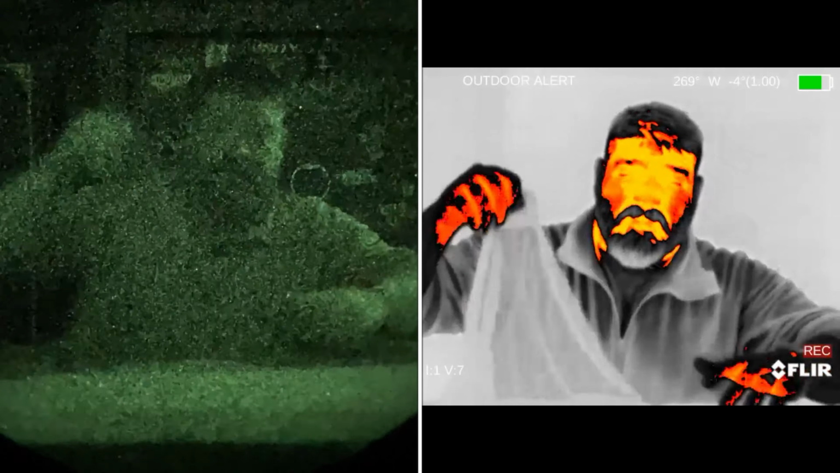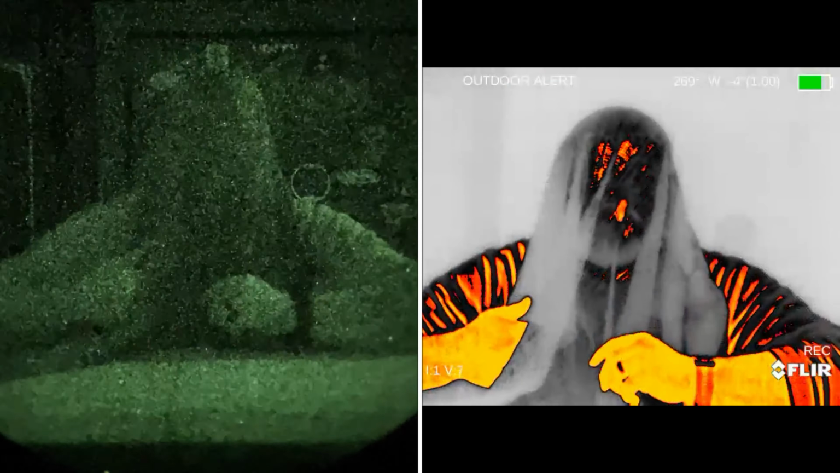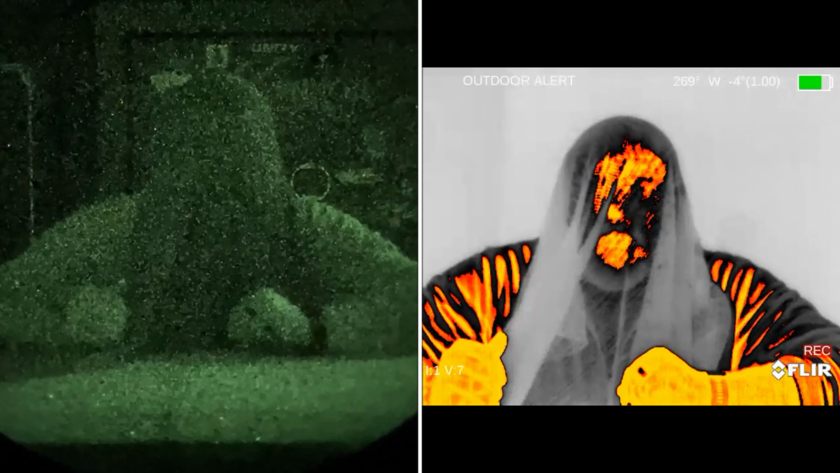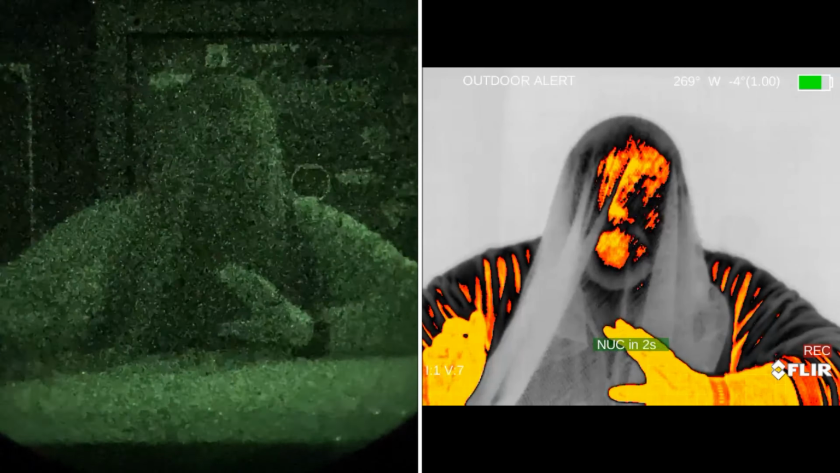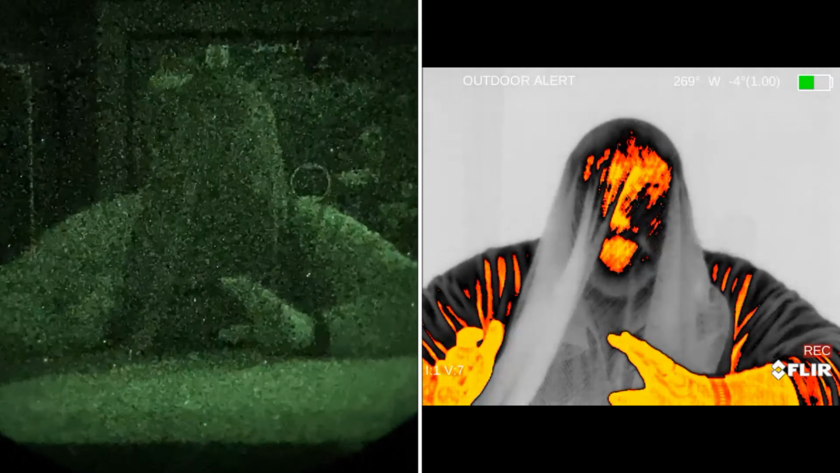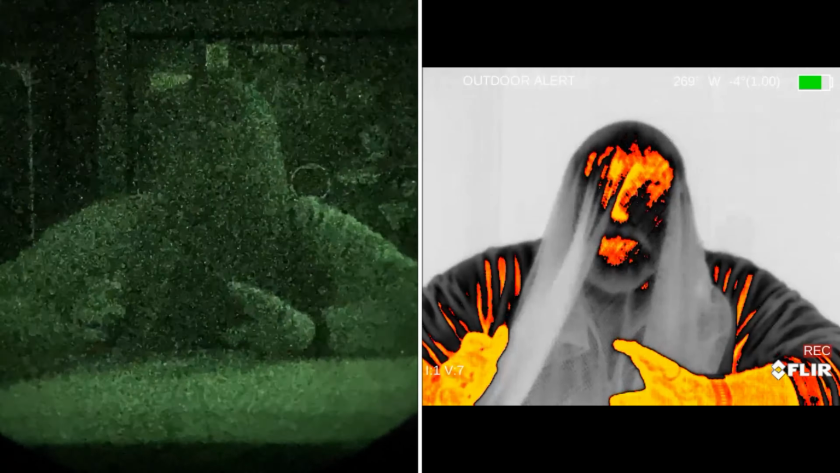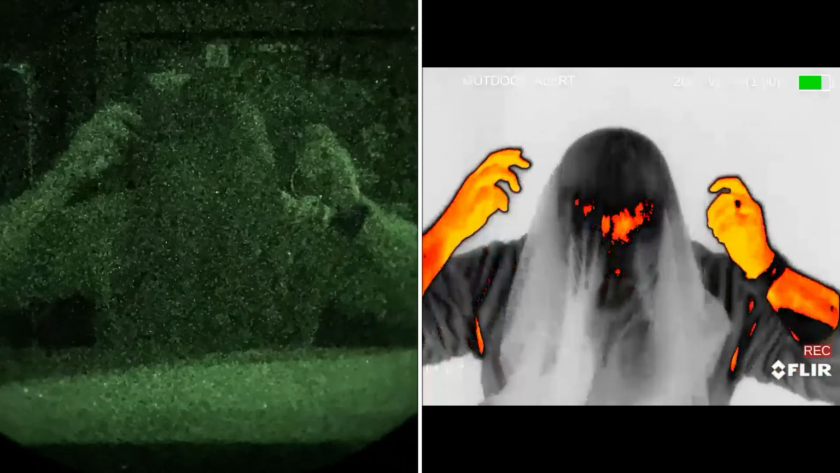So if I were to completely engulf my head, as far as the image intensifier goes, I don't exist under here. If I held completely still, you might miss me unless you have some sort of external illumination device. Whereas the thermal is able to detect some of my body heat.